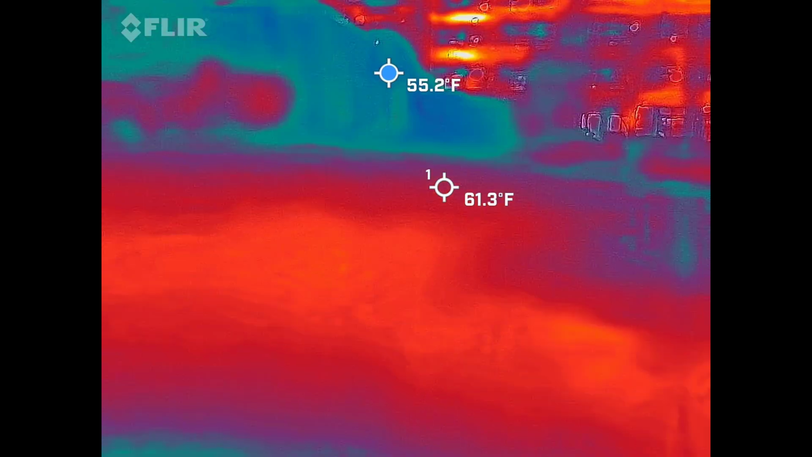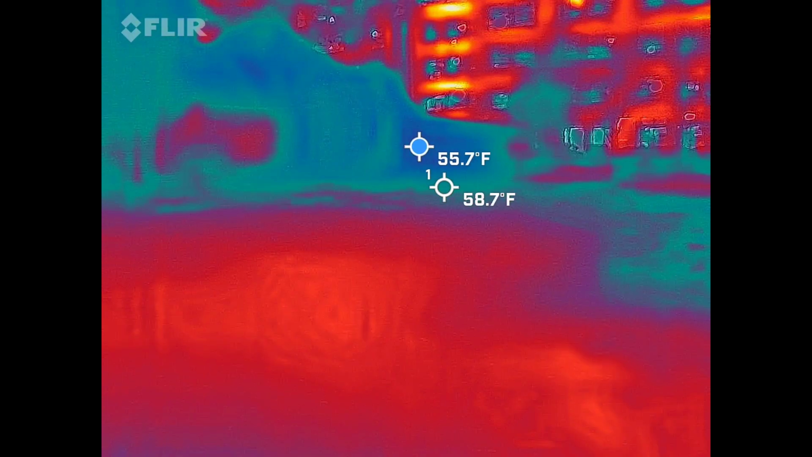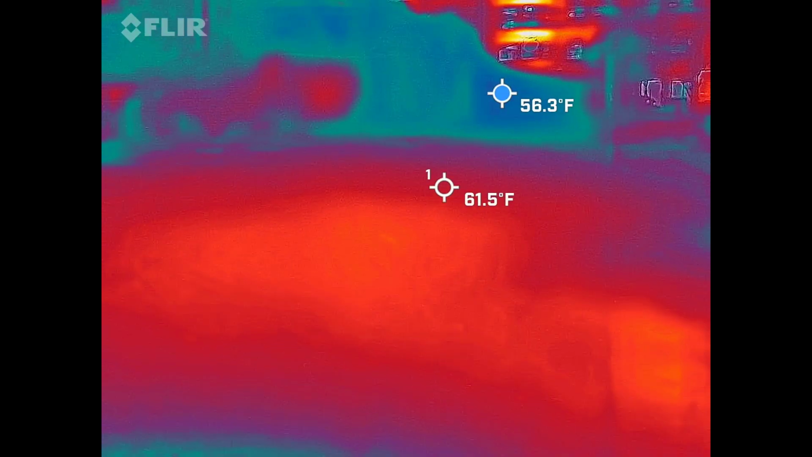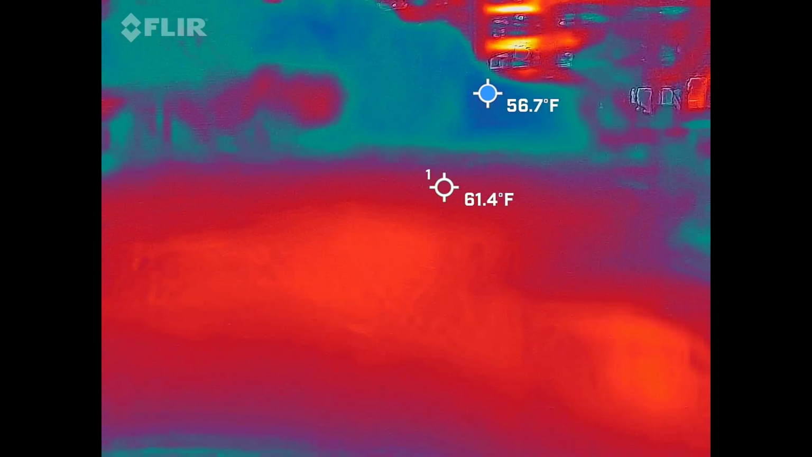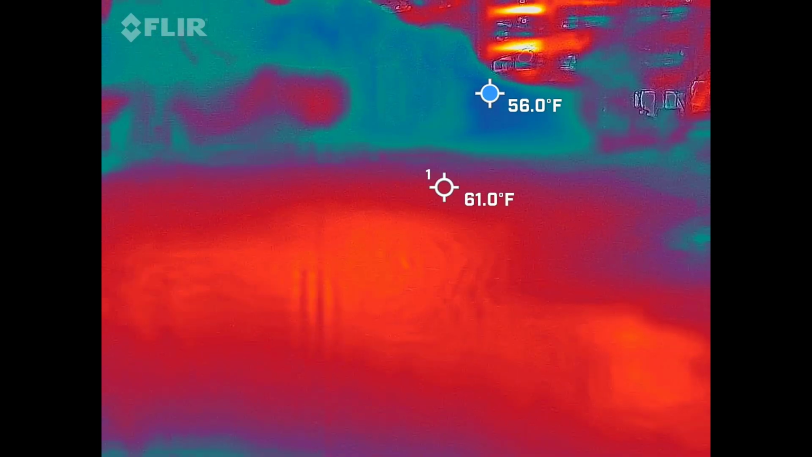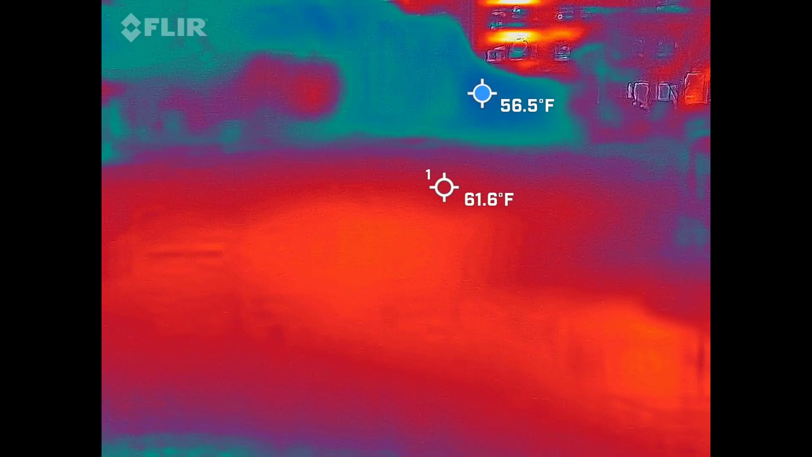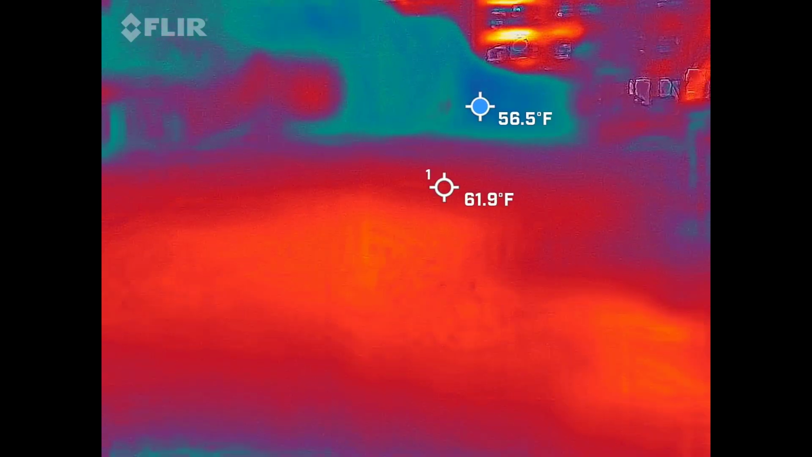Oh, sorry. It'll measure whatever that dot is landing on. Right now you're landing on the bushes. Now the ground in front of it. Gotcha. Normally if the ground says between 60 to 65 degrees, I'd say that's about right because the concrete's going to hang on to the day's sun a little bit longer. Yeah, the black asphalt.